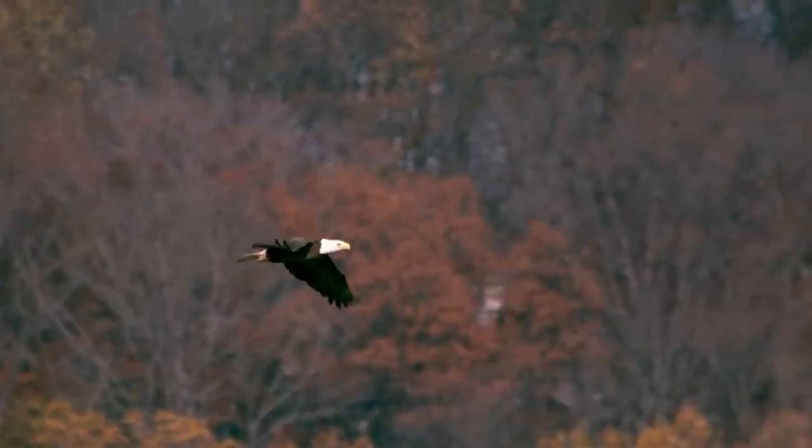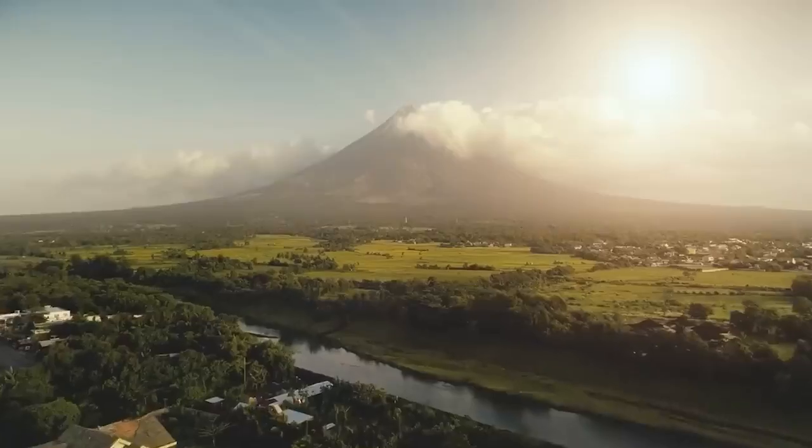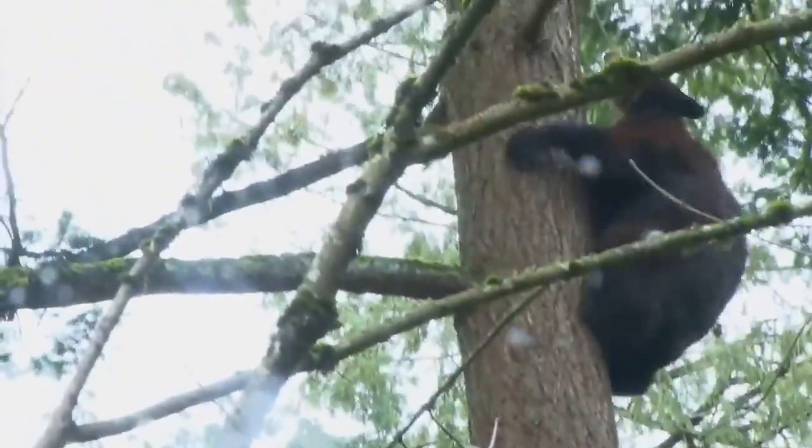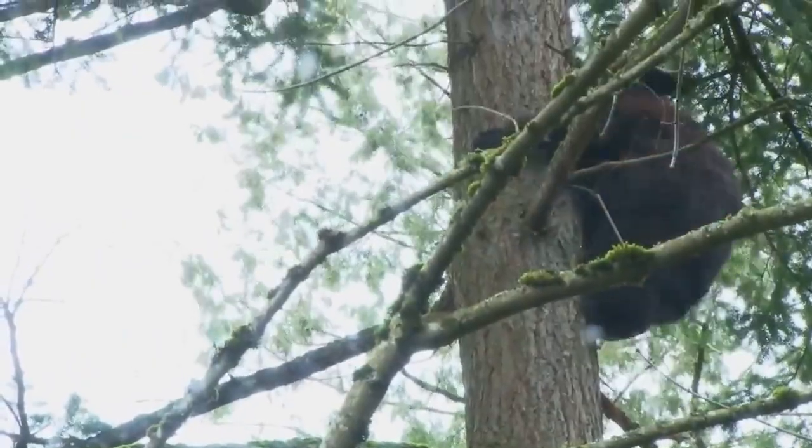Mysterious bear seizes eagle. On a normal day, a camera caught something strange. The sun was shining brightly in the sky, and there were many trees all around. But in this peaceful scene, a big black bear did something unexpected.